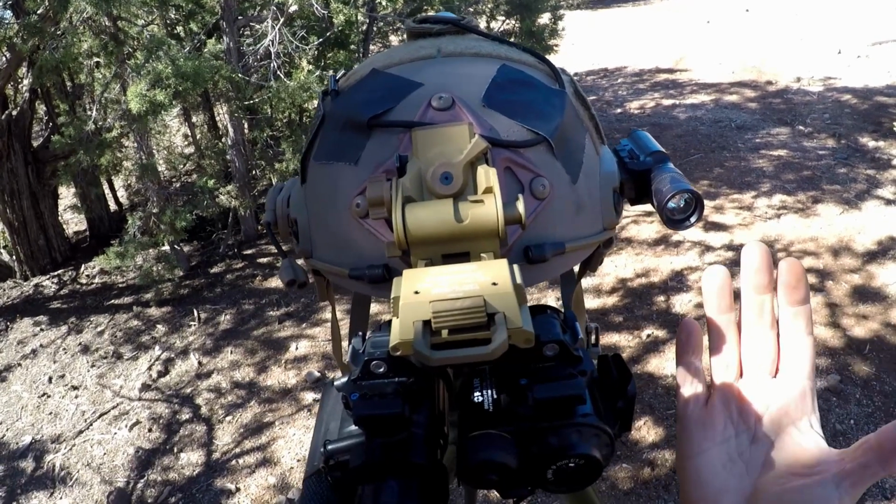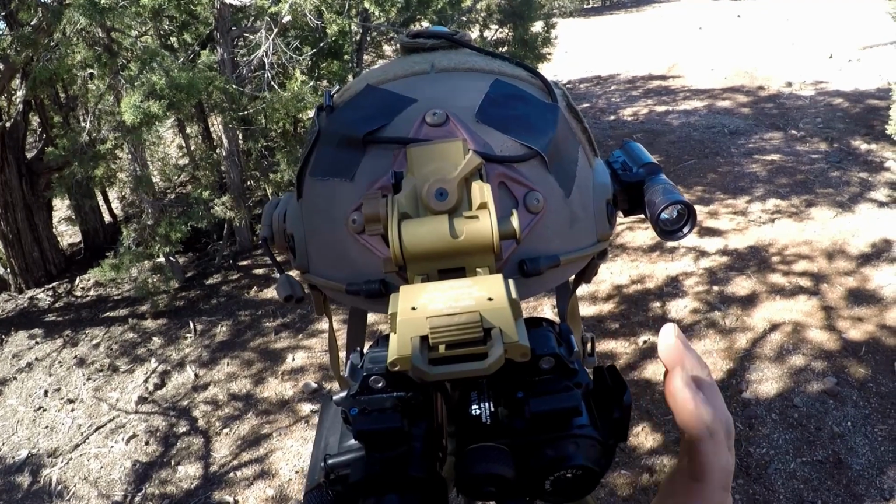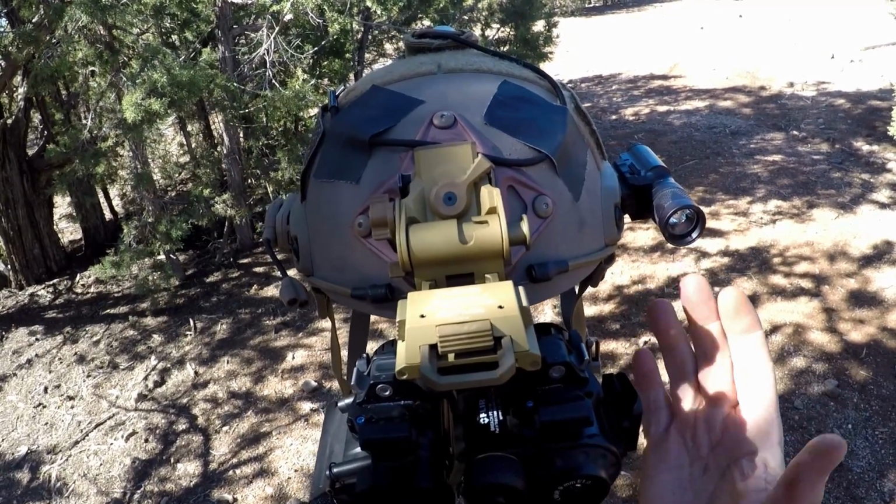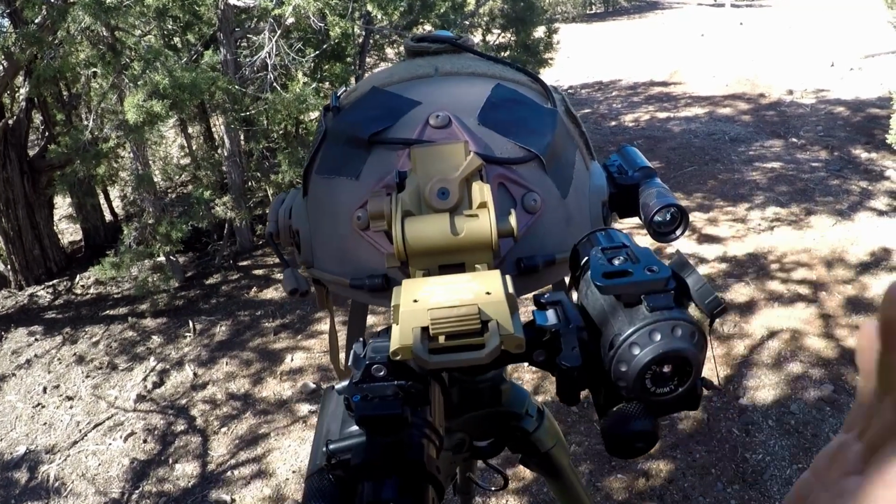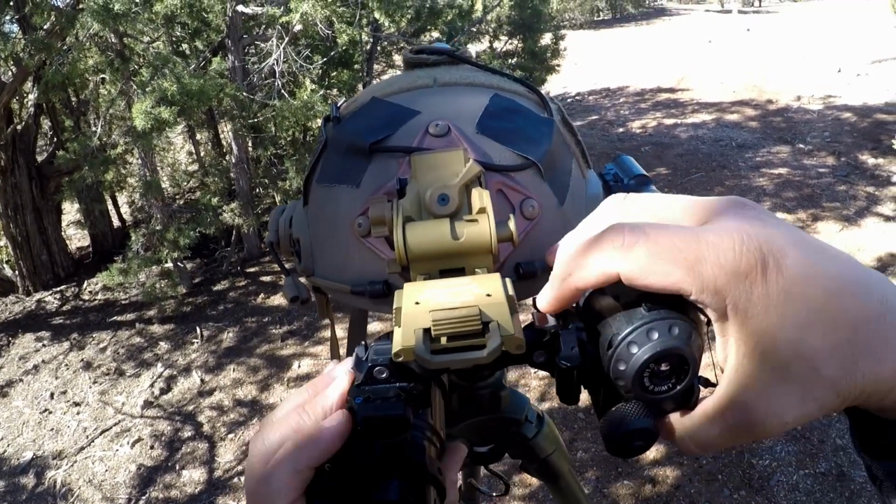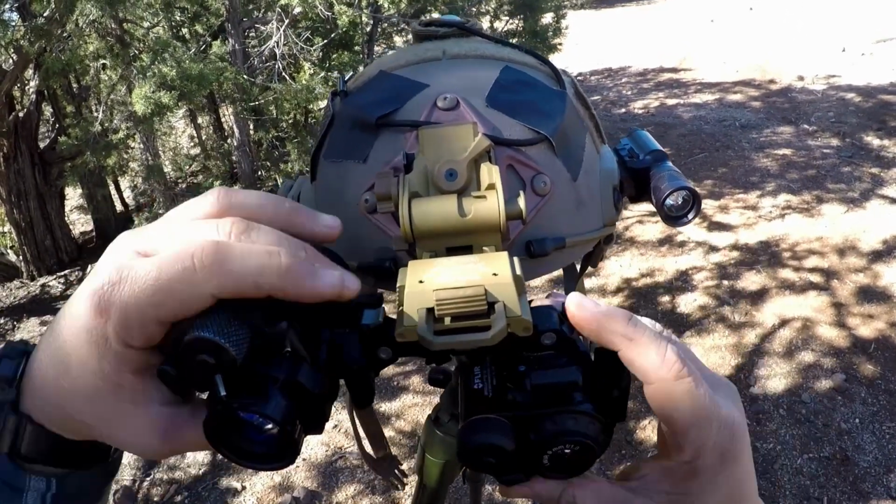There's nothing special about me. My brain just works like anybody else's. So I'm pretty confident that if it could work for me, then it could probably work for you too. However, it may not. So as long as you're good with using them separately, night vision down or thermal down, as long as you're good using them like this, then this is something I definitely recommend taking a look at.